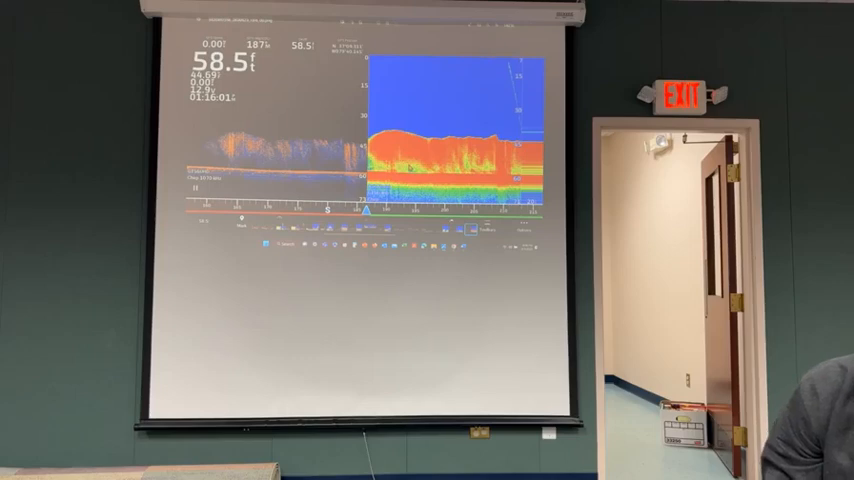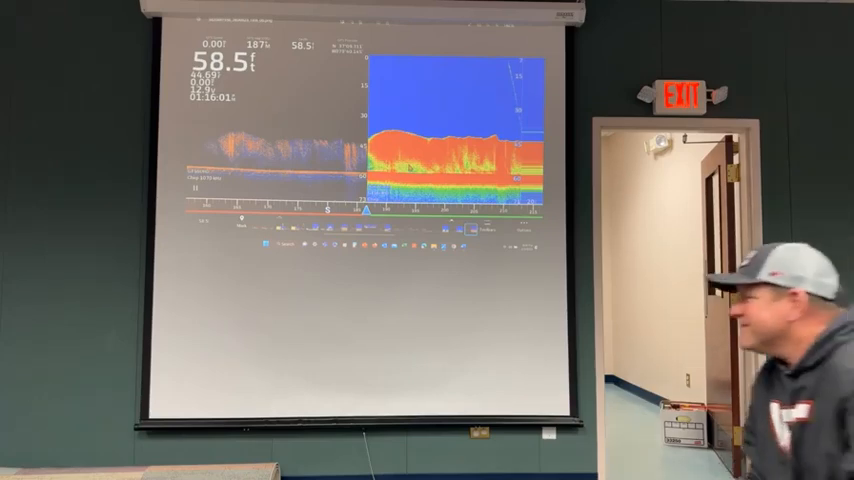And there's no fish ID. Yeah, turn that off. Garmin has it all, turn that off too. The first rule of Striper Club is turn the fish icon on.